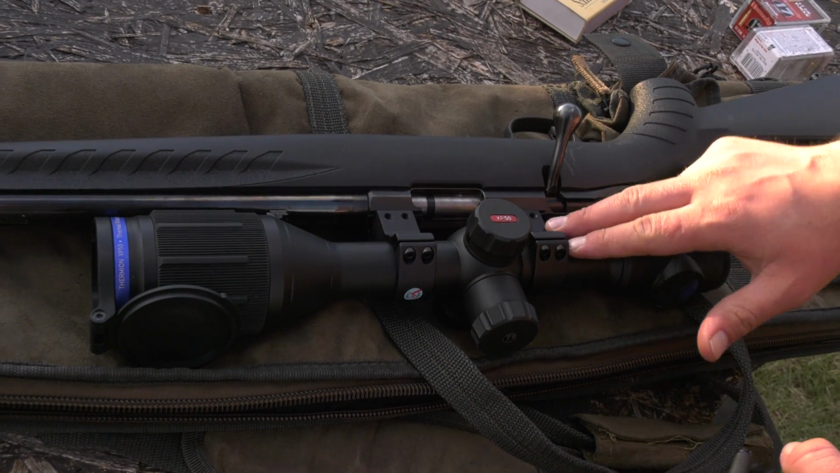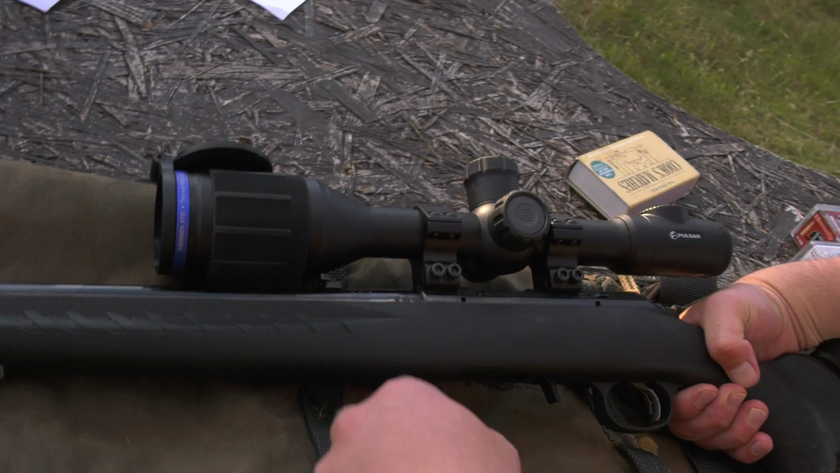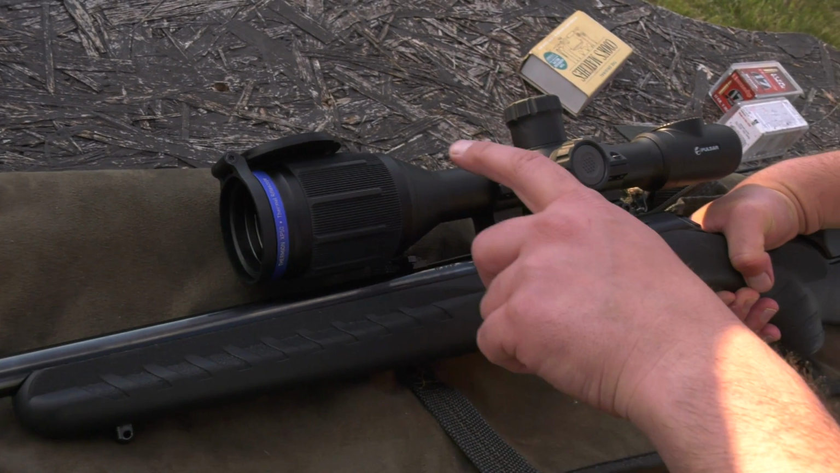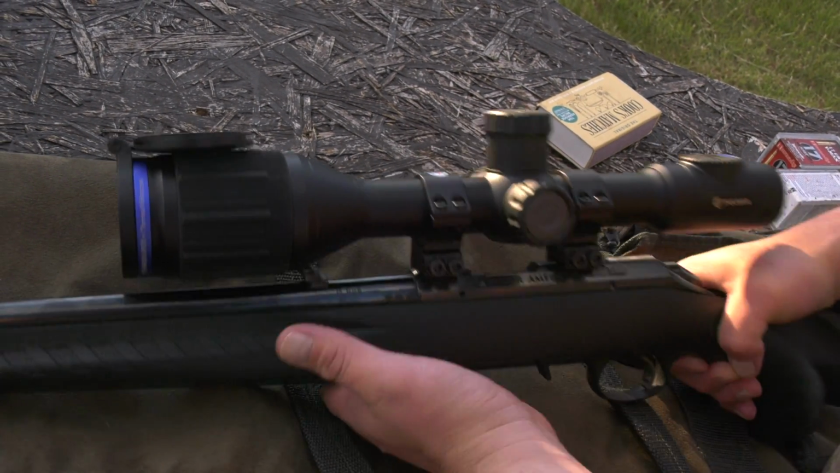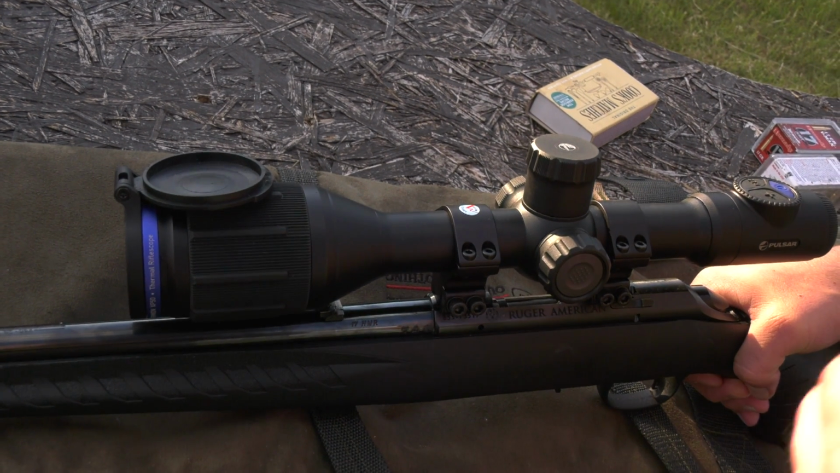It's a 30mm tube. I used 56mm mounts on this, so you can see I've just got the clearance over the rear sight. And it doesn't look bulky, it doesn't look intrusive, it doesn't look too heavy, it feels just like a normal scope. So we're going to put it through its paces now. We're going to get a target down there.